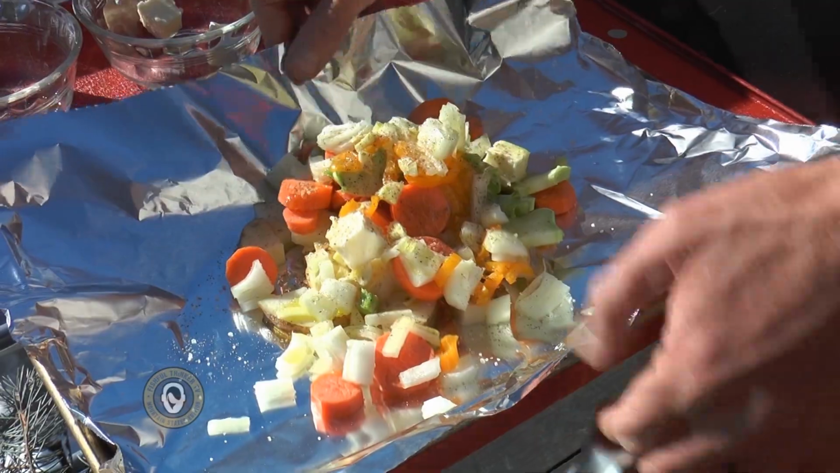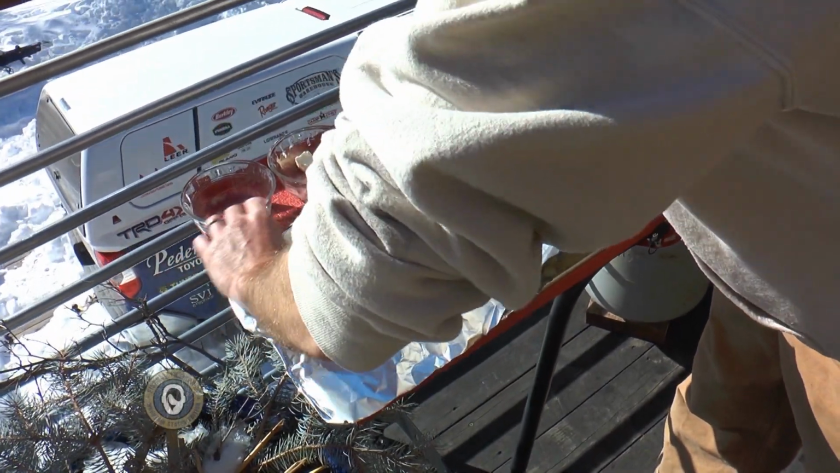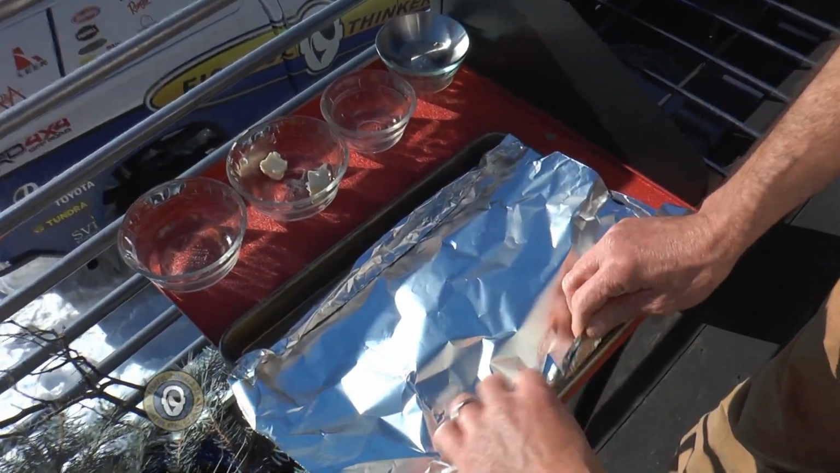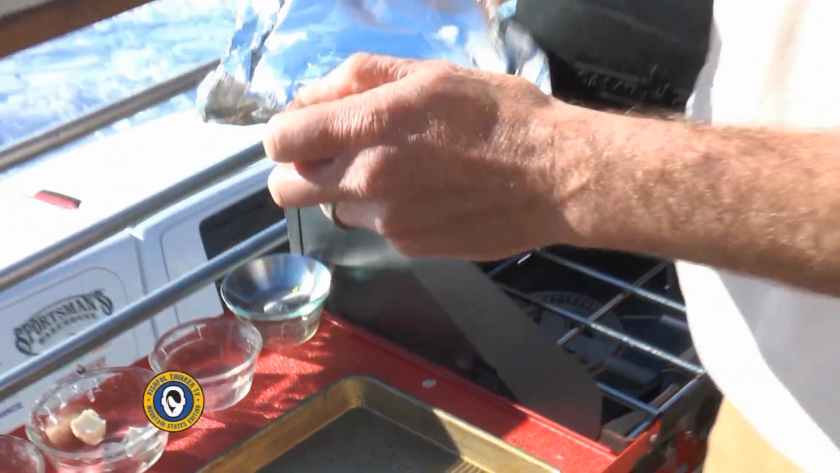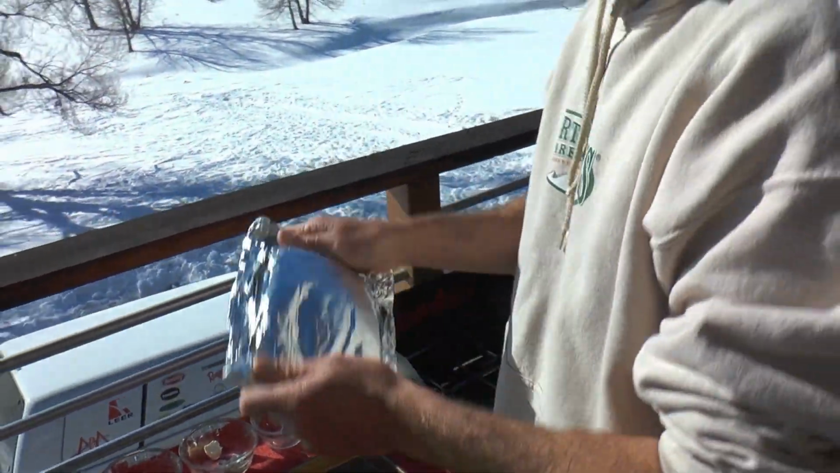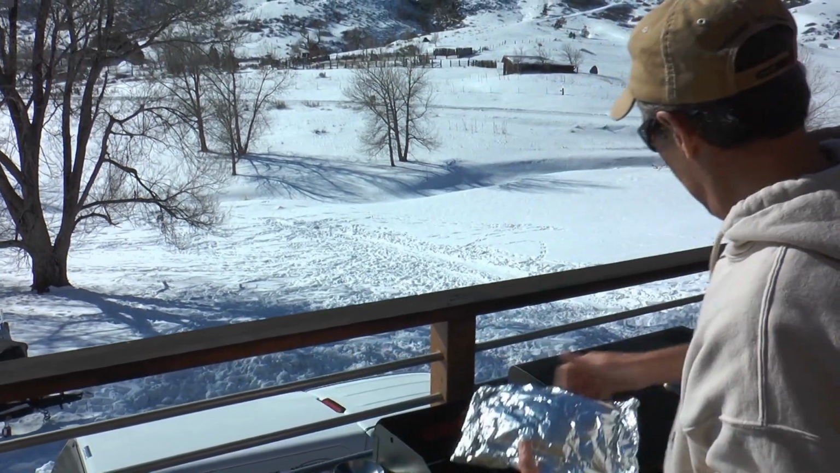Give it a light toss around and I'll cover it up with some more foil. And then take this foil and you want to crimp it relatively tight. The whole key is to keep the moisture inside this packet. And just like that, I've got a nice durable packet that I can now give a healthy shake, get everything mixed up good in there, make sure my packet's sealed real good, and I'll put it right on the fire.